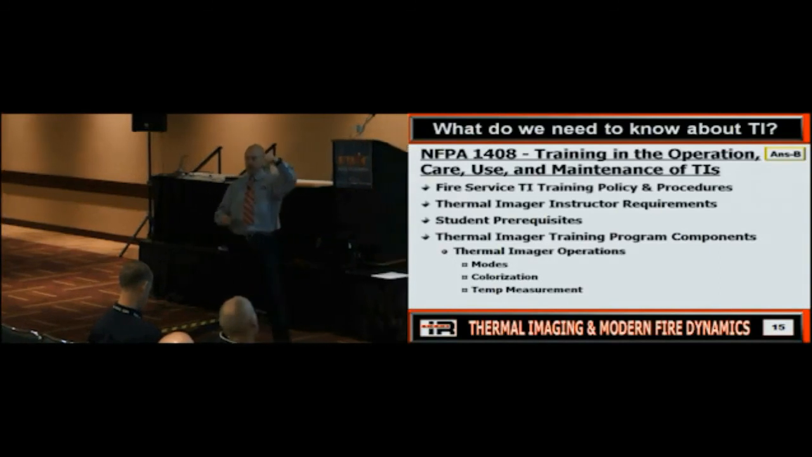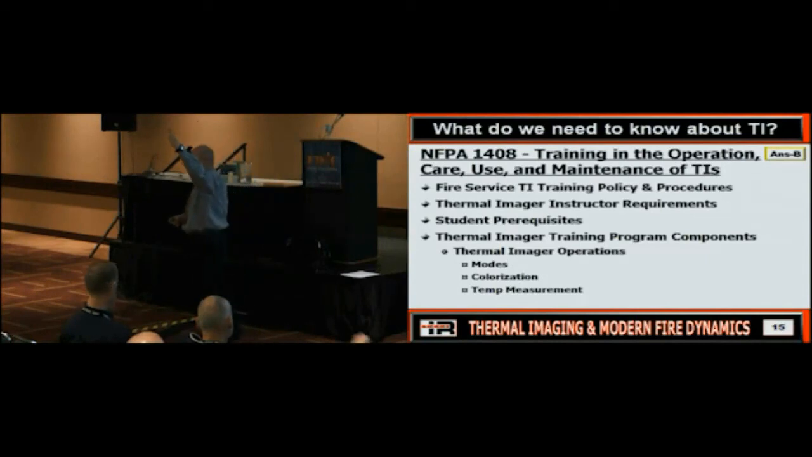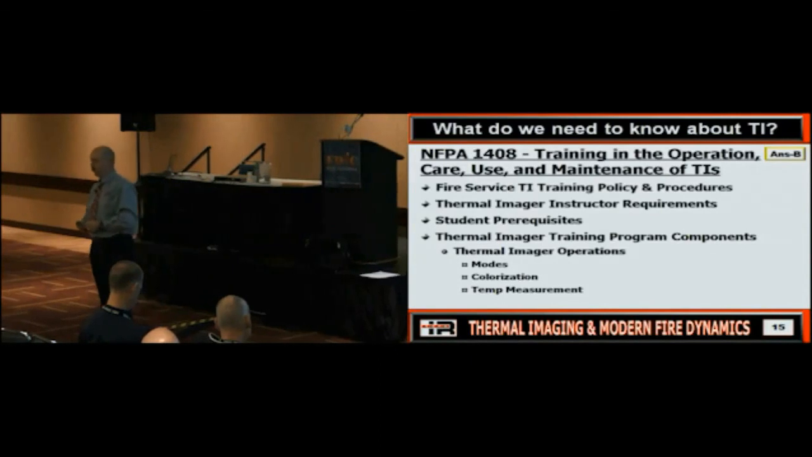How and when do we use these? What do we need to do for maintenance? How many of you have a policy and procedure for maintenance on your thermal imager? Do you have a policy for maintenance on your other equipment? So should we have that? Make sense?